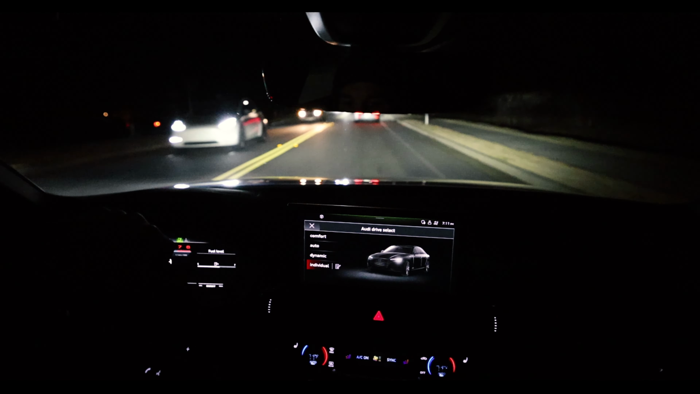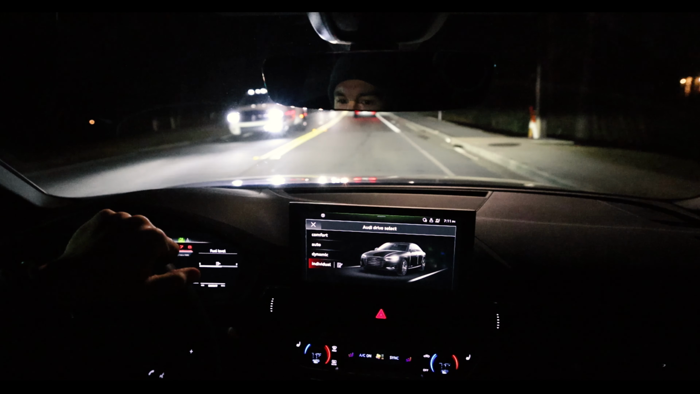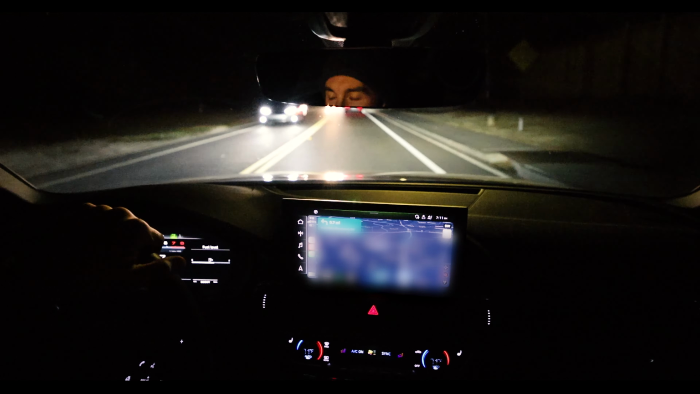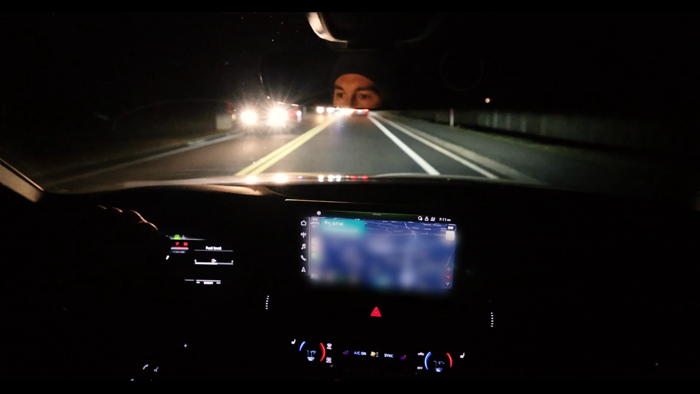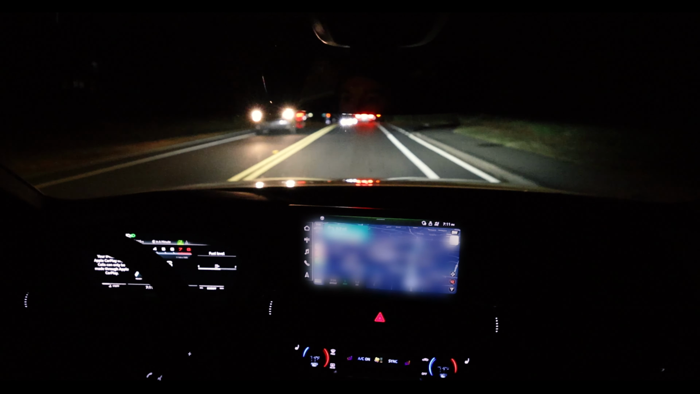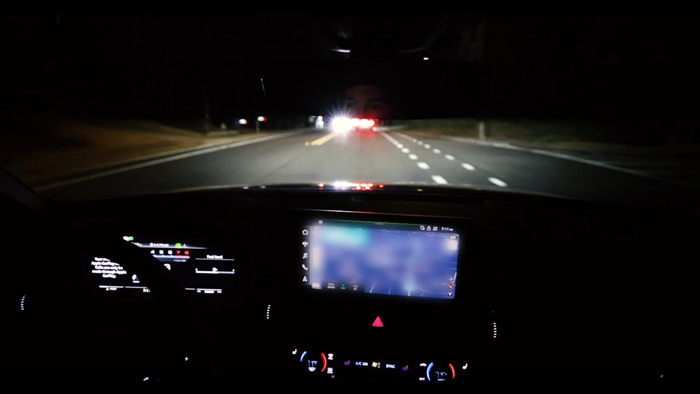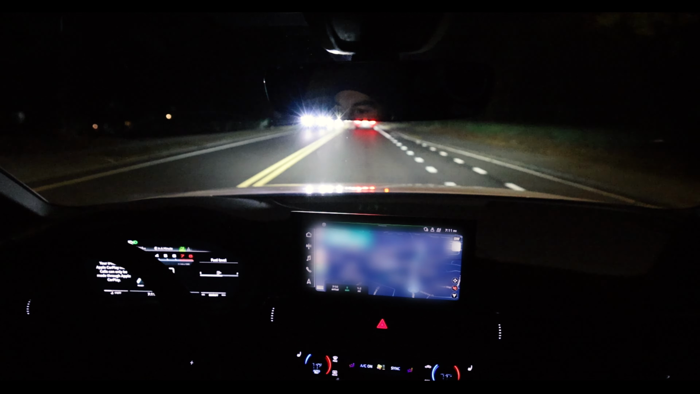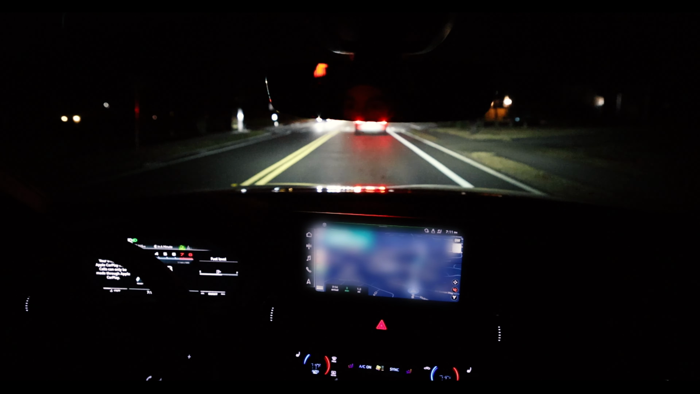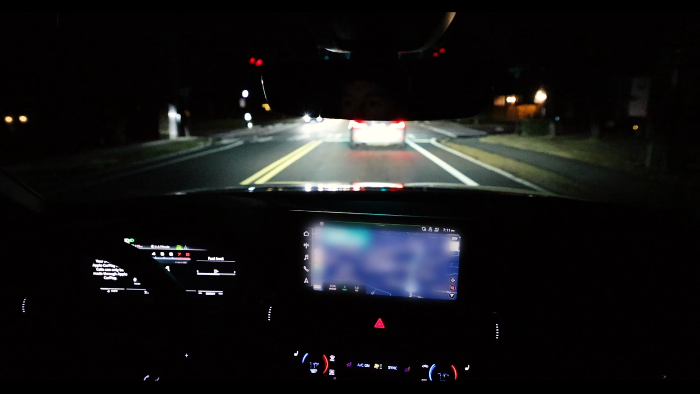Like if I go to drive select, I have individual, comfort, auto, and dynamic. But then I have sport, as you know, on the shifter. I don't know, I'm gonna have to read about that. I'm a little confused, but I guess sport just takes it up a notch more. I mean, I can hear it. It's downshifting as I'm pulling up to the light. That's awesome. I love that.